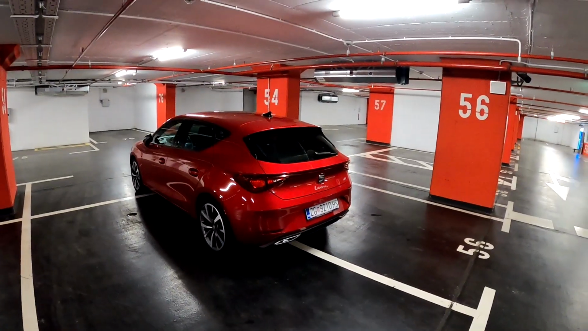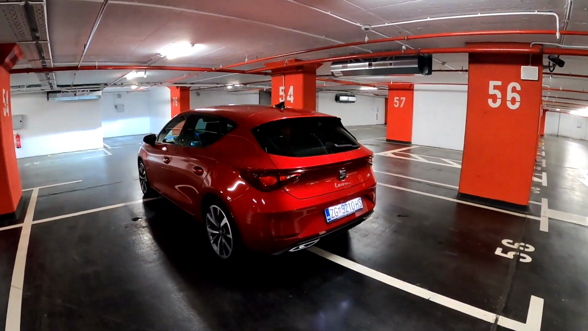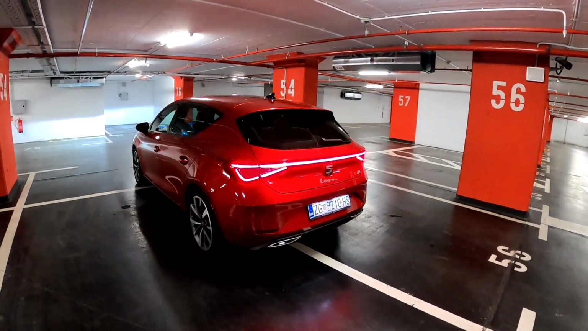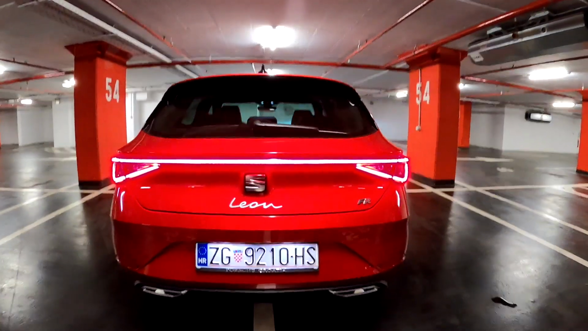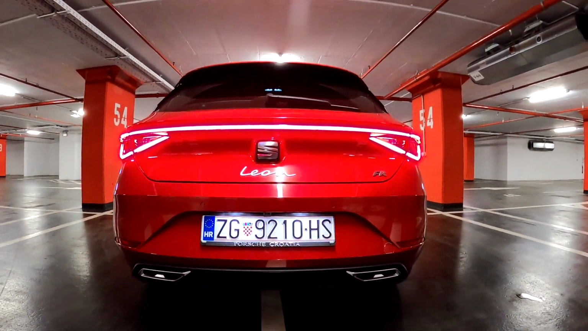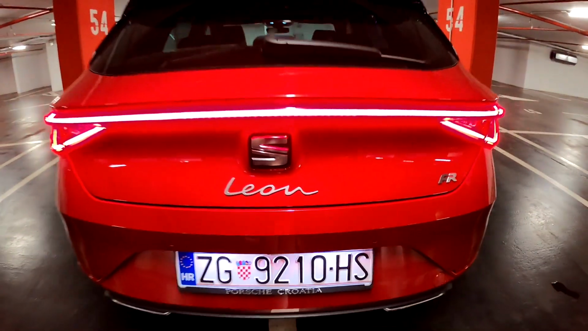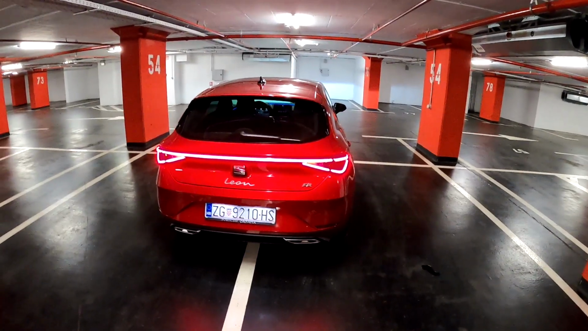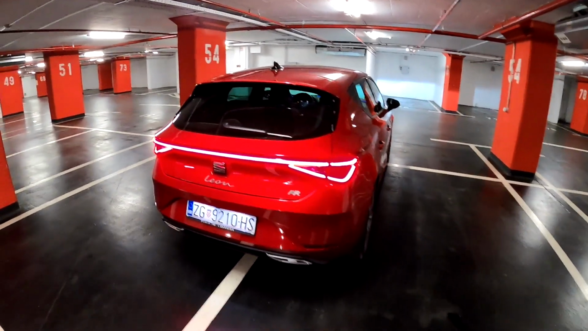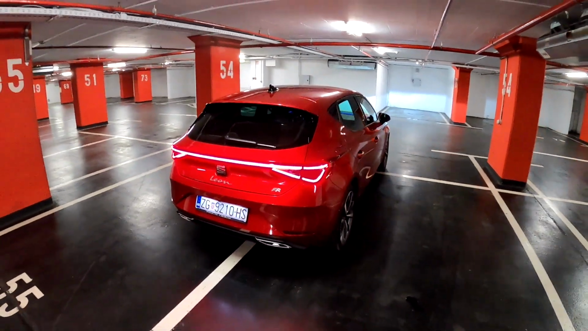So this is my favorite angle of the car, so just look at this. How cool is this? Connected taillights that do this crazy animation when you unlock the car. You also have the new Leon badge, a very important thing, as this will probably be on all new Seat models. I actually don't quite like this lettering. Tell me in the comments, how do you like it?